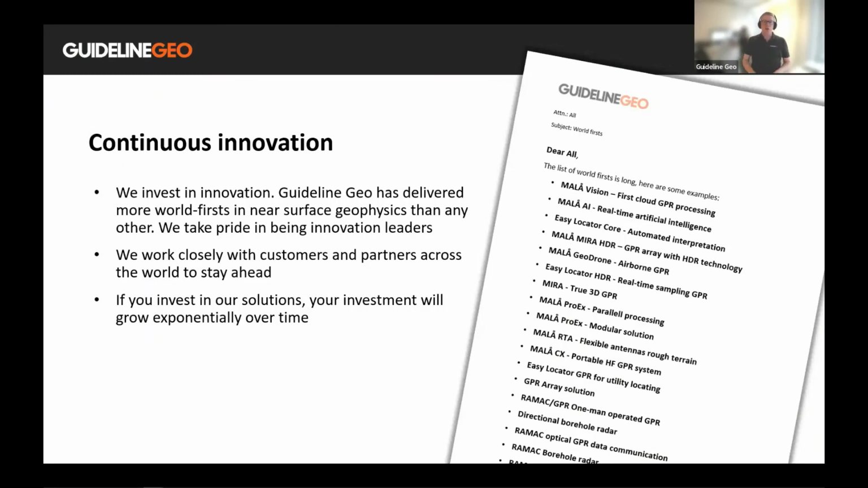And we're not satisfied where we are. We strive to constantly do better, to improve, to develop, and to make new exciting innovations that you can use. And we have delivered more world firsts in near surface geophysics than any other company. So we take a huge pride in being the innovation leaders of geophysics. And we work closely with customers and partners to maintain that, to be able to stay ahead and to aim to develop the right things. And our promise to you is that if you invest in our solutions, your investment will grow exponentially over time.